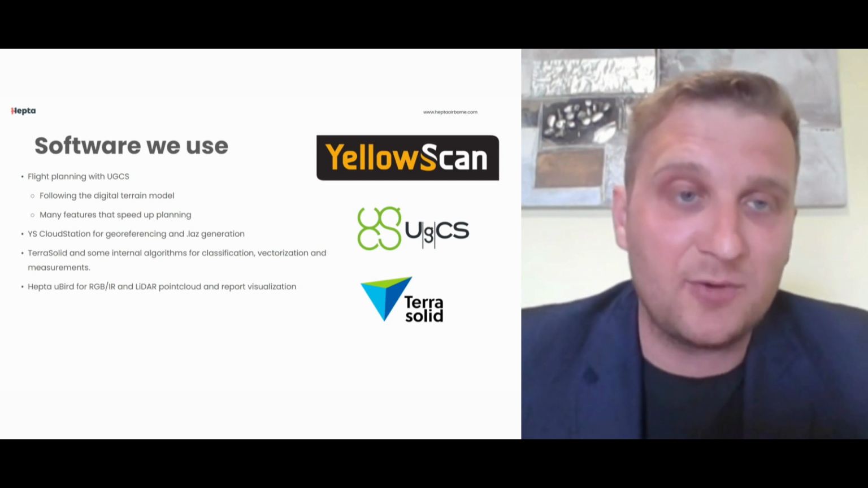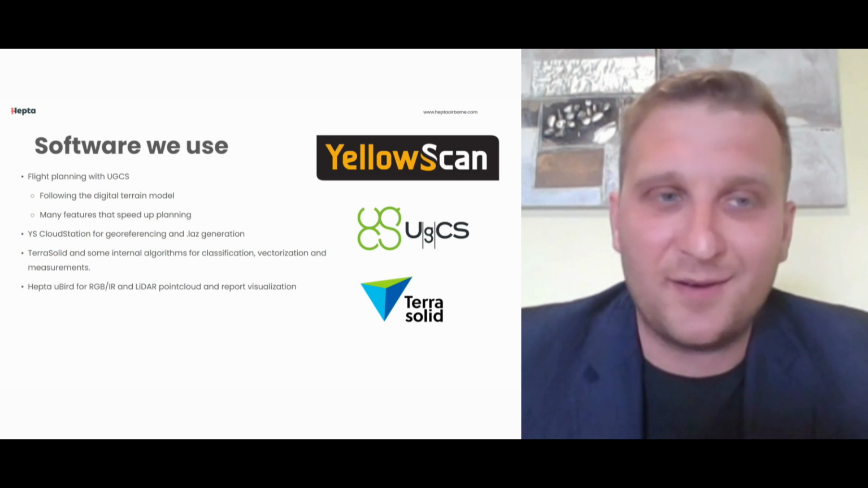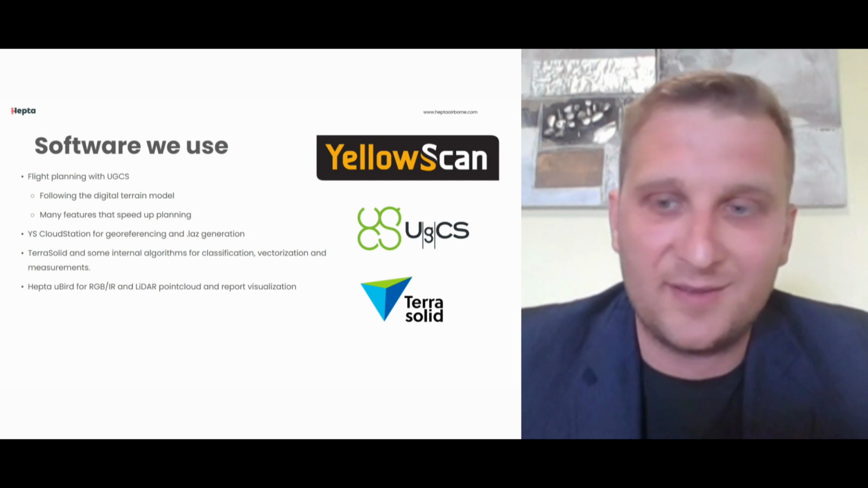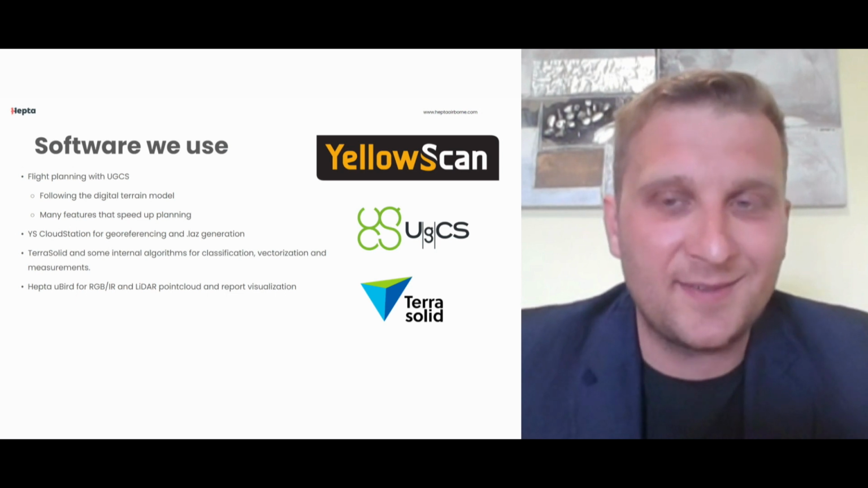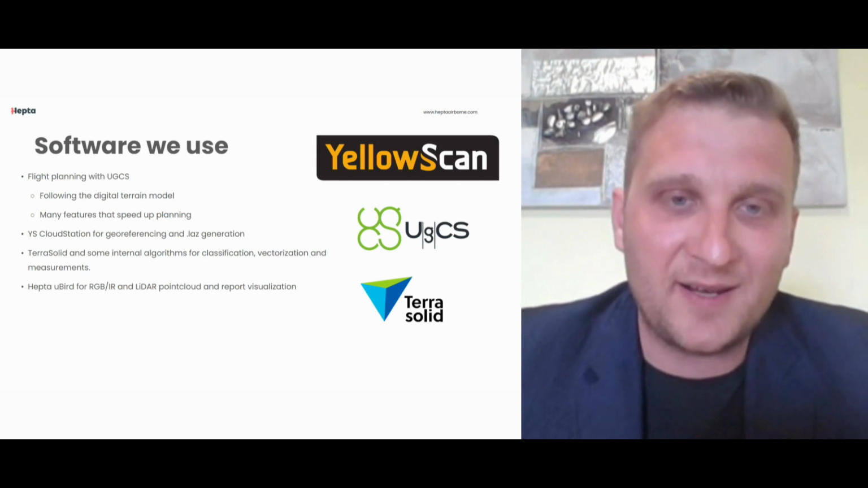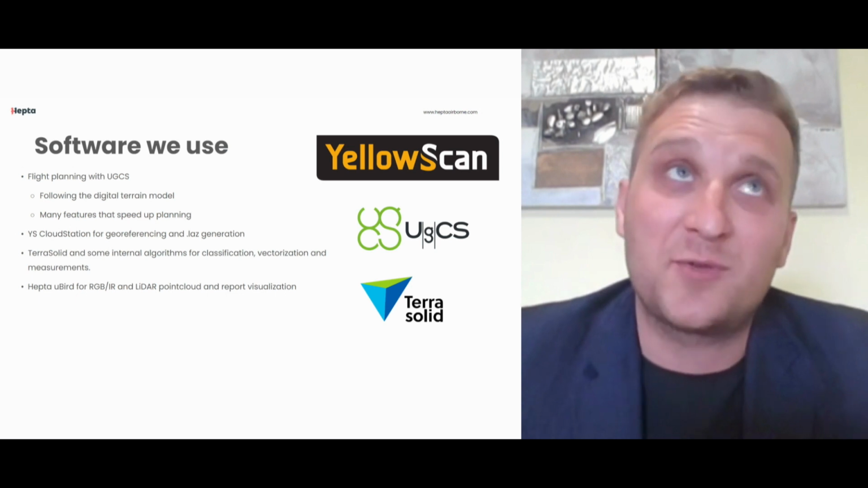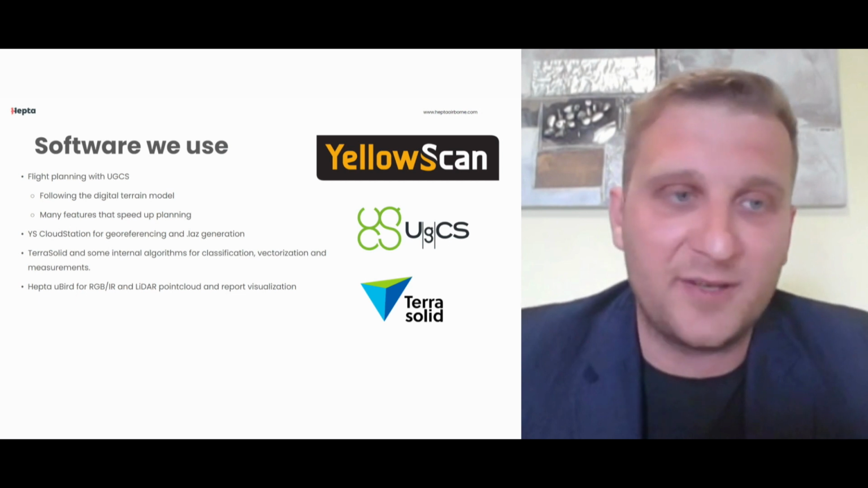And of course, YellowScan Cloud Station for georeferencing and LAZ generation. Again, very, very good software, and very happy to work with it, and the development behind it is obviously very customer oriented, and we're really happy to see that most of the developments in the software are actually the things that we are looking forward to and could use to reduce our workloads and perform faster analysis by the end of the day.